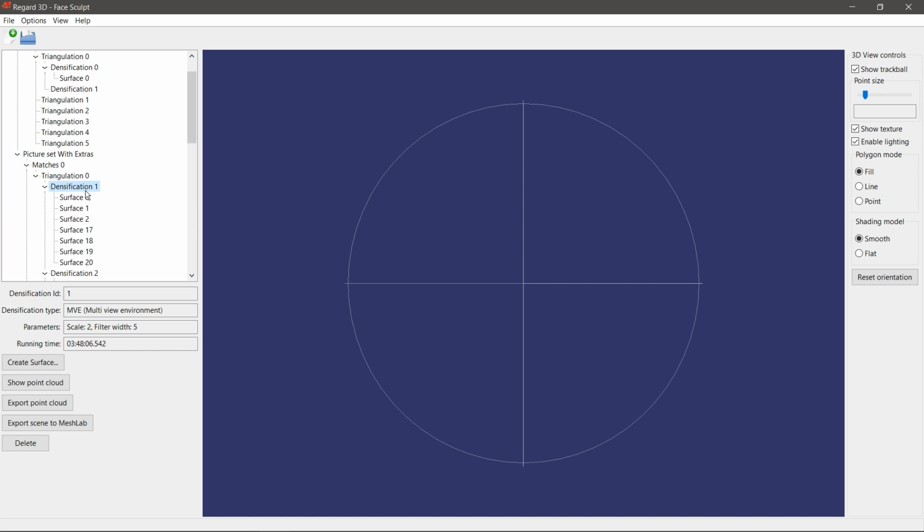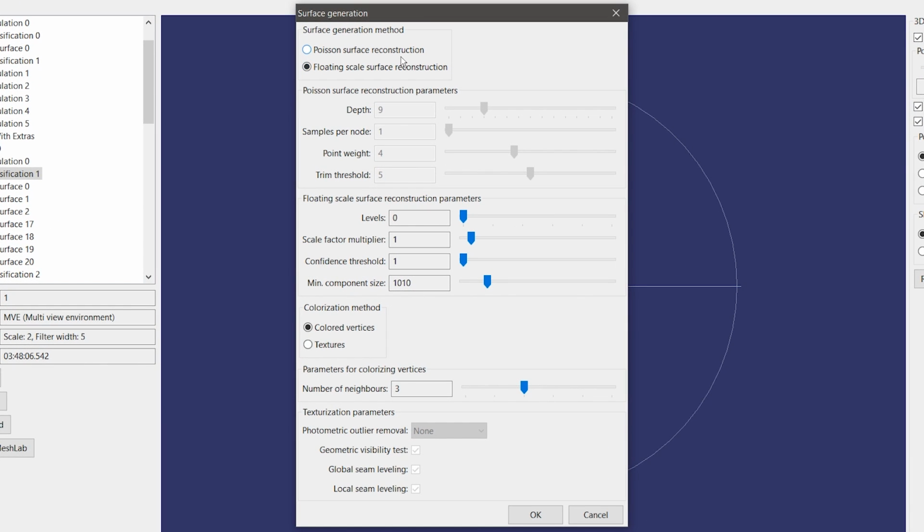But anyways, you have your dense point cloud, and I'm going to hit create surface. So here you have two options, Poisson surface reconstruction and floating scale surface reconstruction. I prefer Poisson, it's much faster, but I'll go through both.